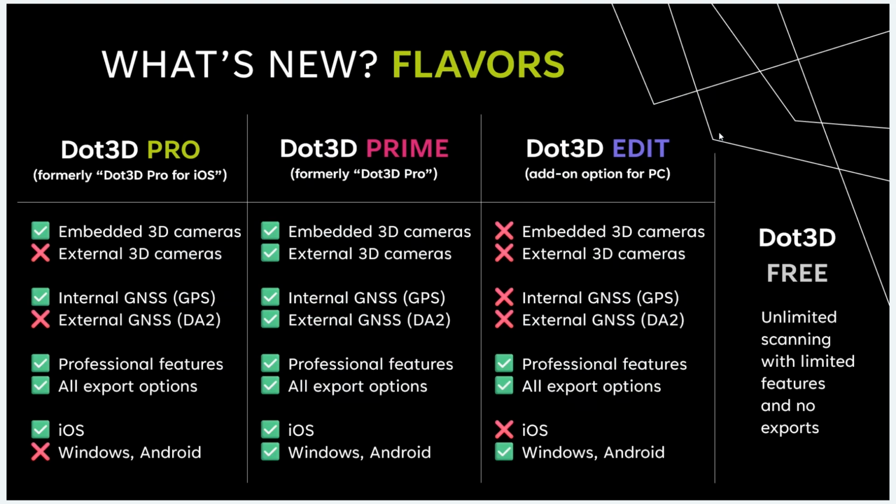But if you're looking to switch between platforms and give yourself access to all of the cameras and all of the GNSS capabilities, then that's where Dot3D PRIME comes in. And you'll note, as shown on screen here, to avoid confusion, that used to be called Dot3D Pro. It's now Prime. That's the top tier. And what used to be Pro for iOS is now just Pro.